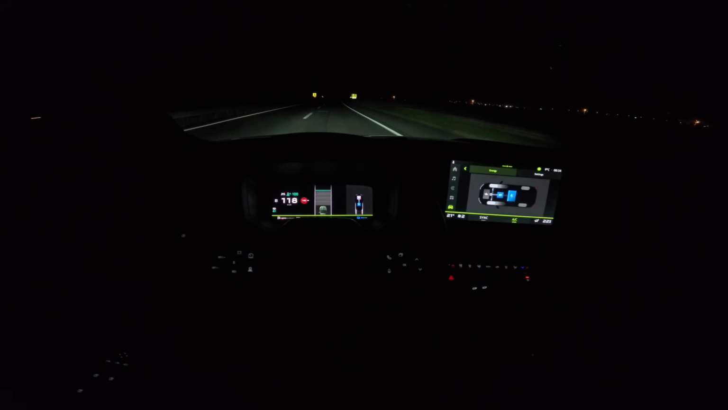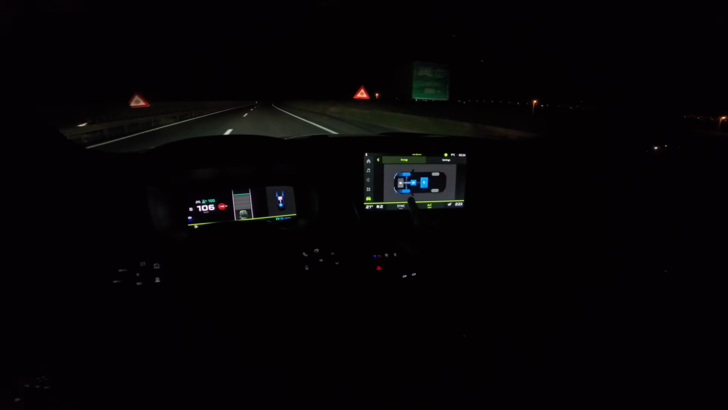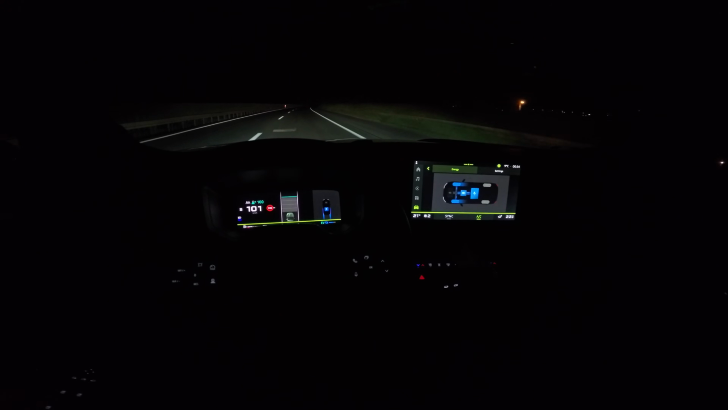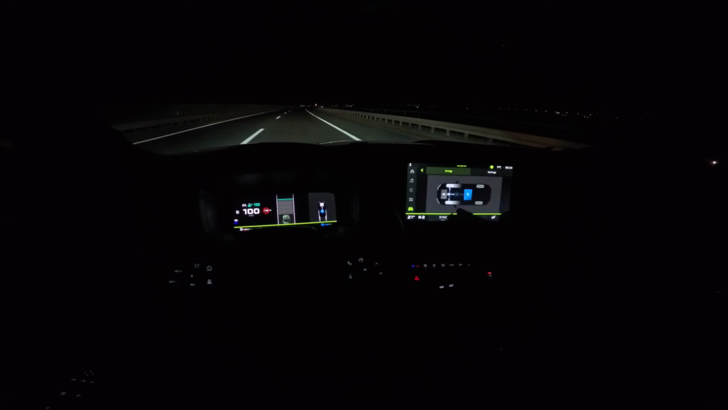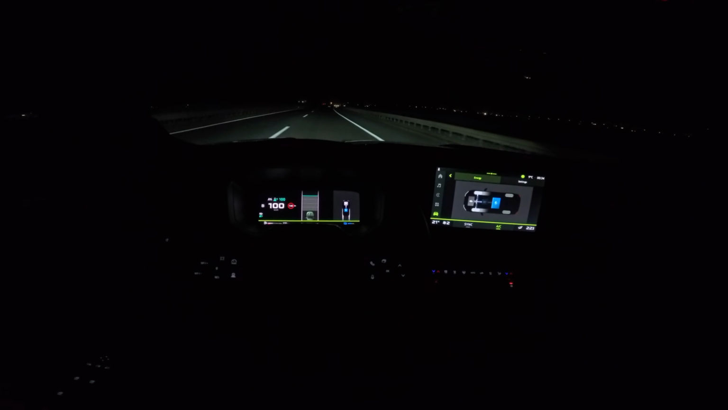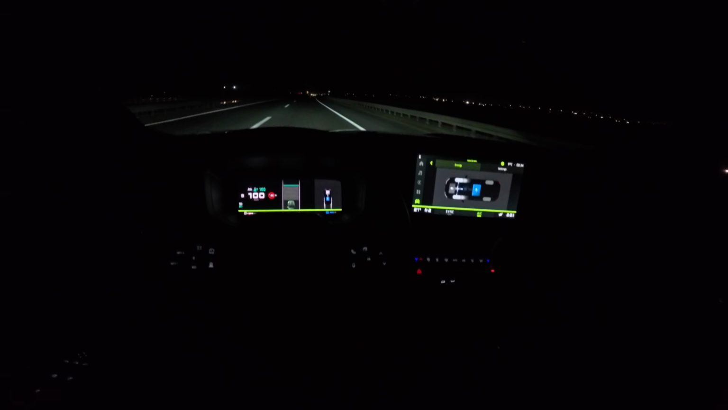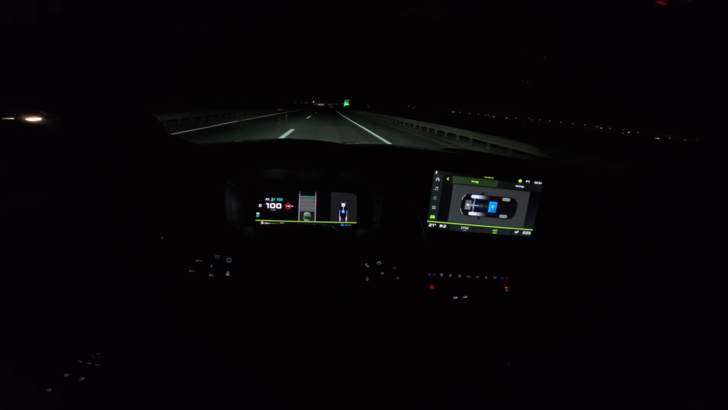I will drop it to 100. So as you can see, we're now recuperating, and now the petrol switched off, which is using the juice. When you're going downhill, it's using a lot of juice as well, or it just shows EV.